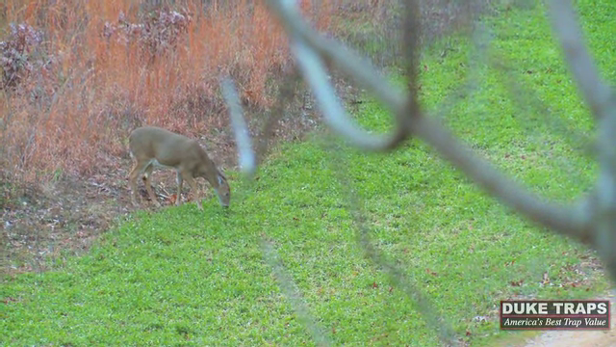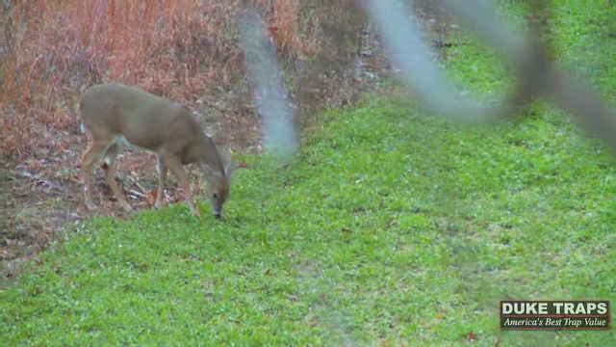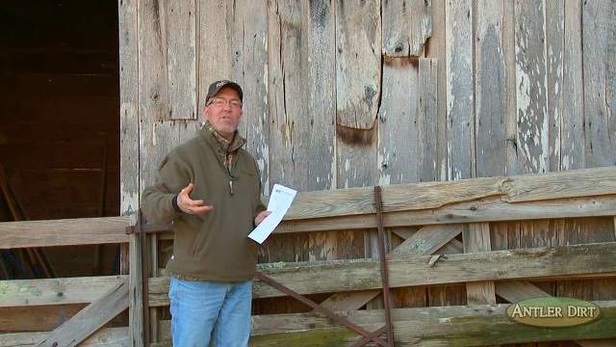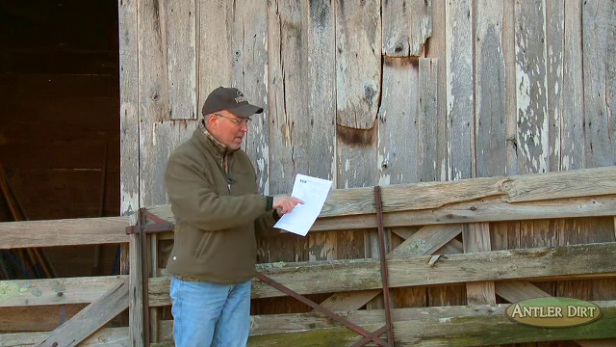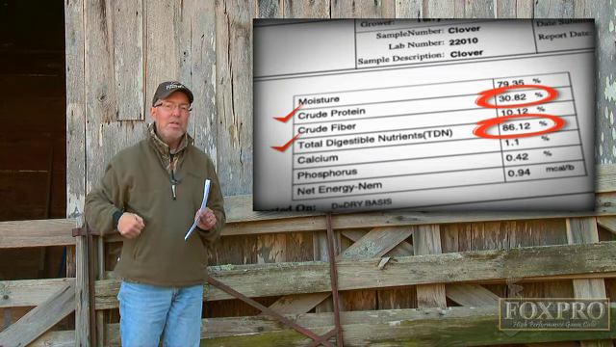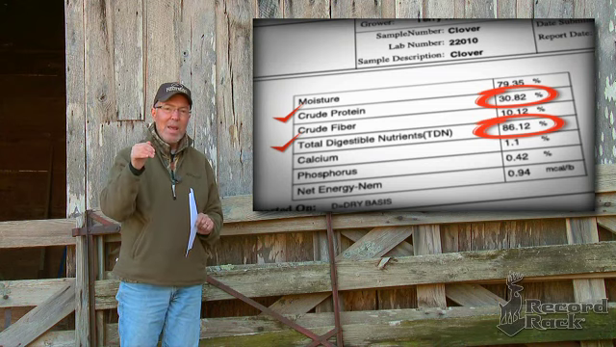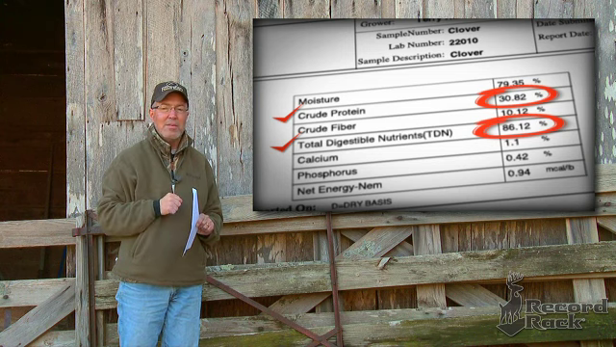Given that it's basically new growth, a new flush of growth, you know it's going to be highly digestible, very palatable, very little lignin in the cells, so most of it can be maintained in the deer and not passed out the digestive tract. And we confirm that by tests, seeing that it's 86.12% total digestible nutrients. Very little of that clover is not being used by the deer, and that is a great source of protein and fiber during these winter months.